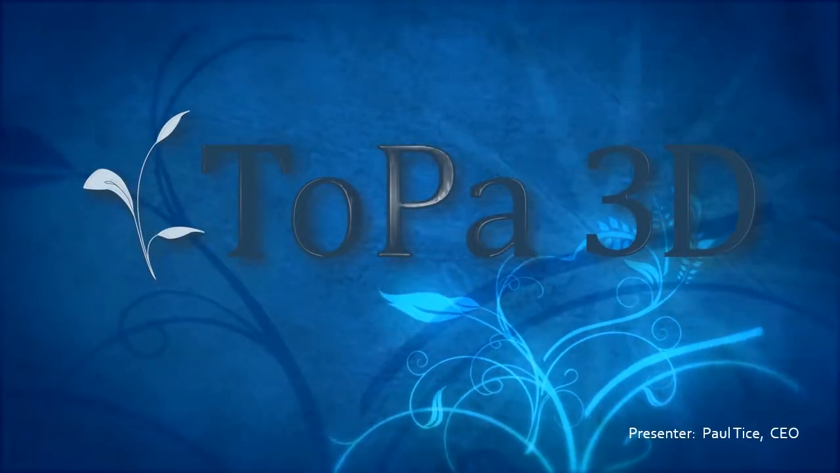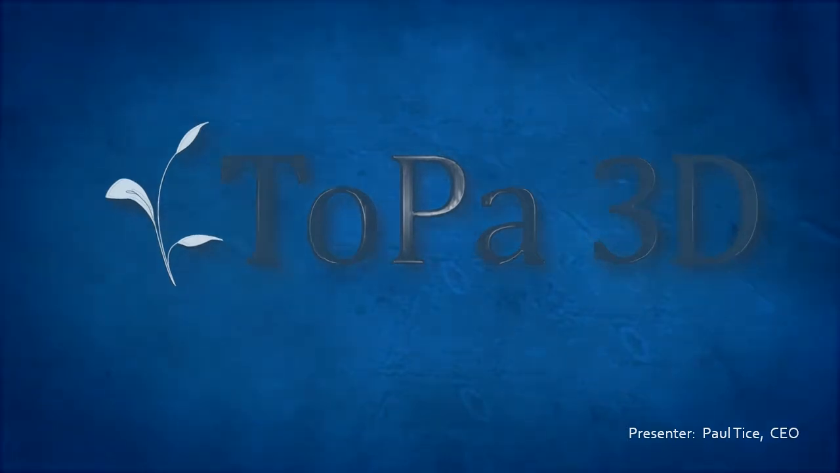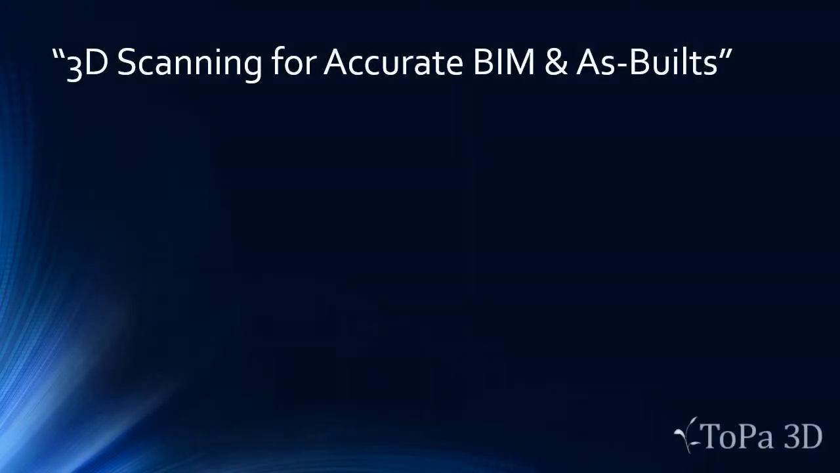I want to walk you through why 3D scanning is invaluable to the BIM process and creating as-builts. From the models, we're actually creating drawings that can be used for your design. This process begins with 3D laser scanning. This is a terrestrial laser scanner device typically. It can also be hooked up on drones, or it can be a handheld scanner.